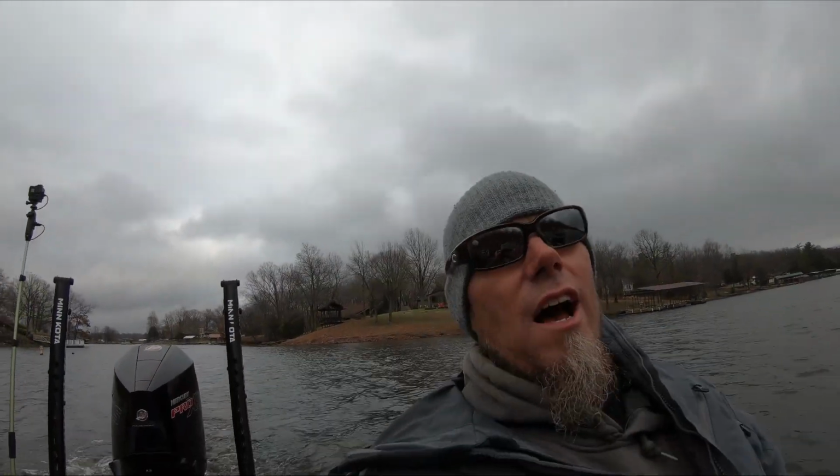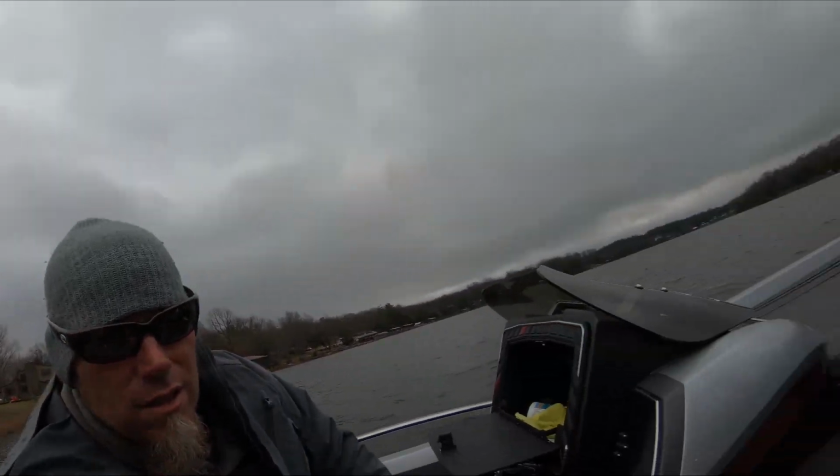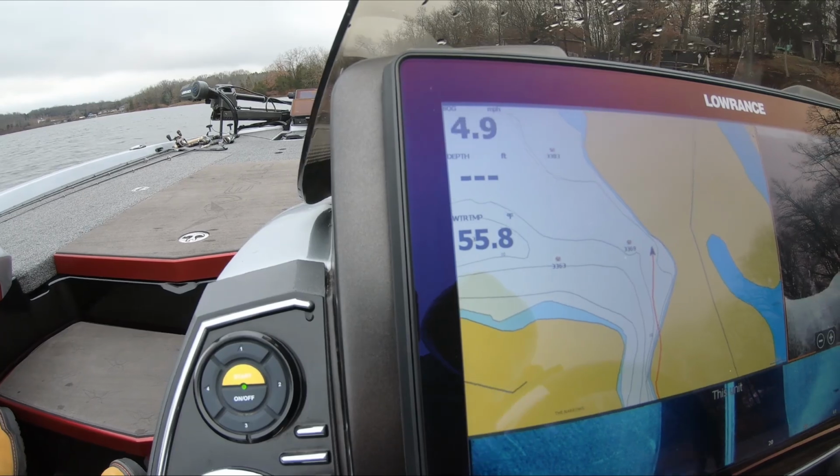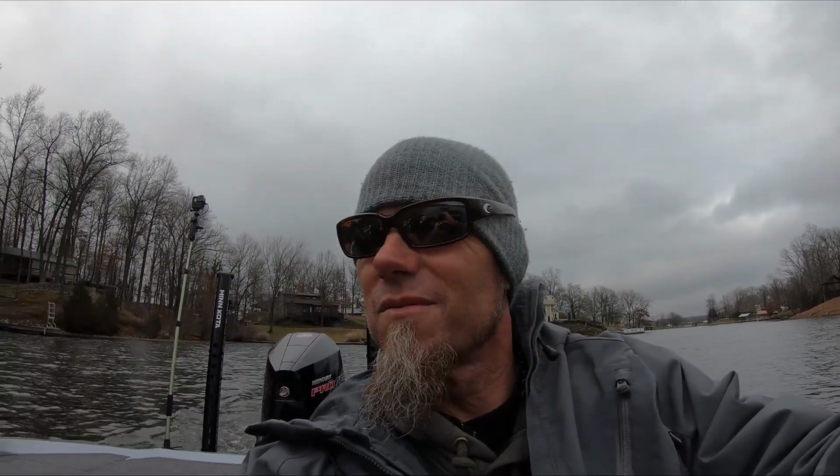Look at this water temperature, guys. We're basically in January in the Midwest. And we're not near the power plant. 55.8 degrees. It's unheard of. I'm not complaining, I'm just saying.